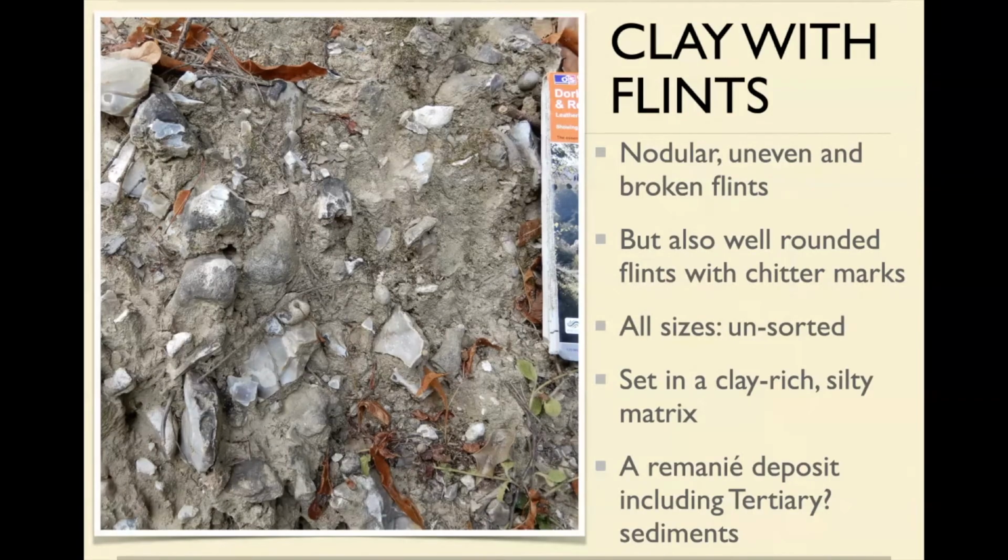And if you can't be bothered to go to Dungeness, then just go to Ranmore Church and look at the flints that are on that, because they are the same. They may have come from Dungeness. But they're well-rounded, and they've got these little marks on the surface where the flints are bashed against each other over and over again.